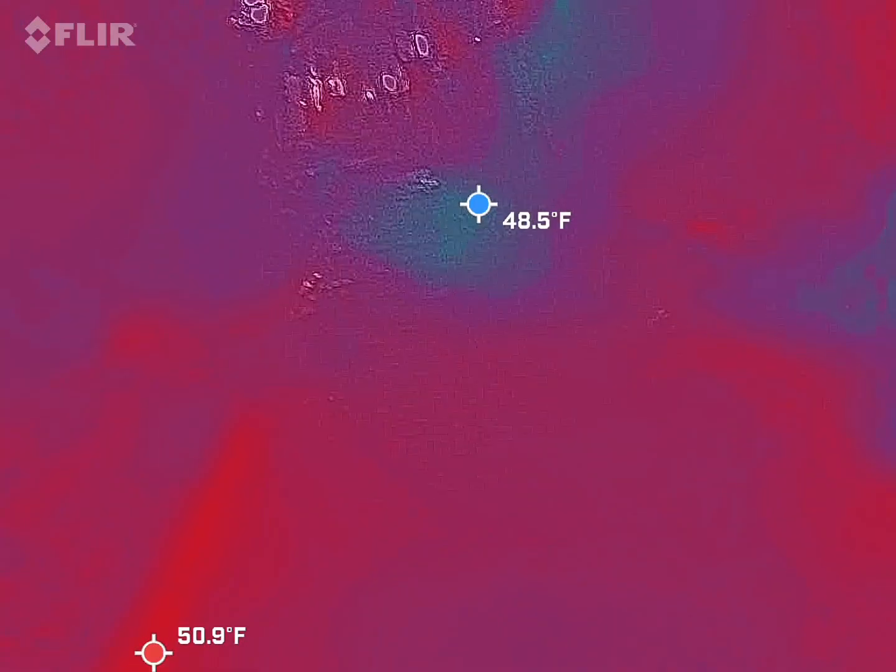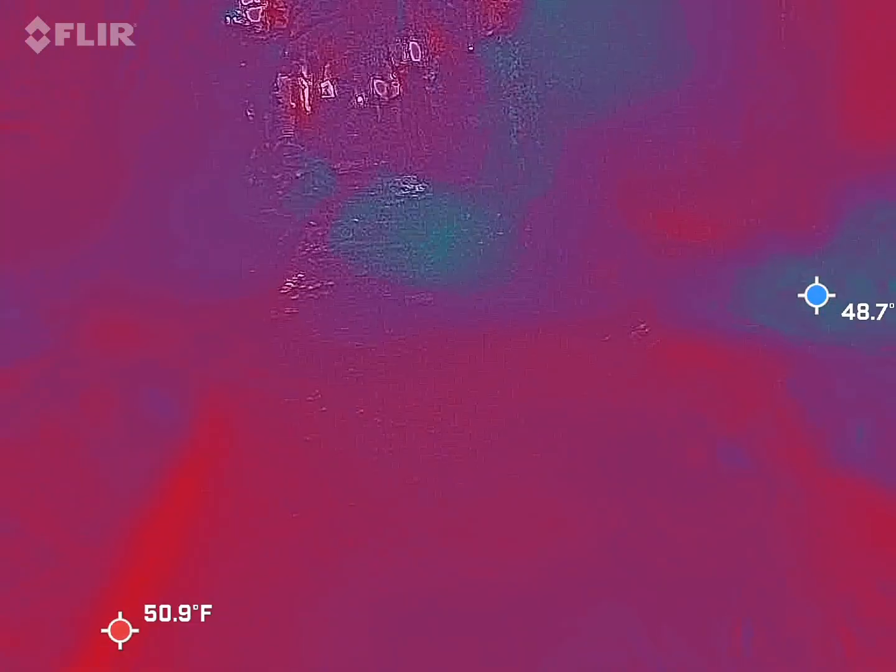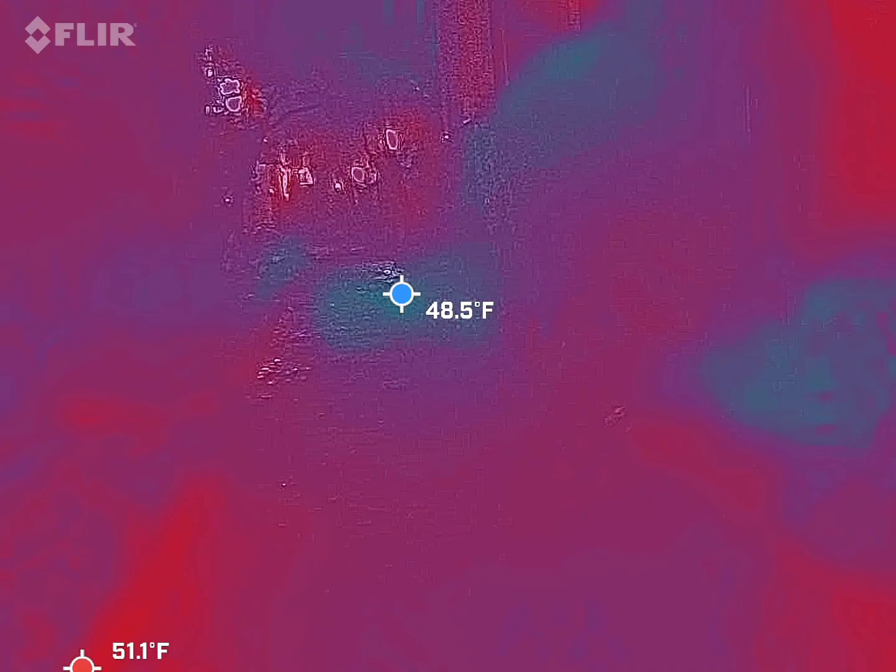So that's going to go over to you. If it gets too windy, which I don't think we're going to get anyway tonight with all this fog, I have a wind screen for it.